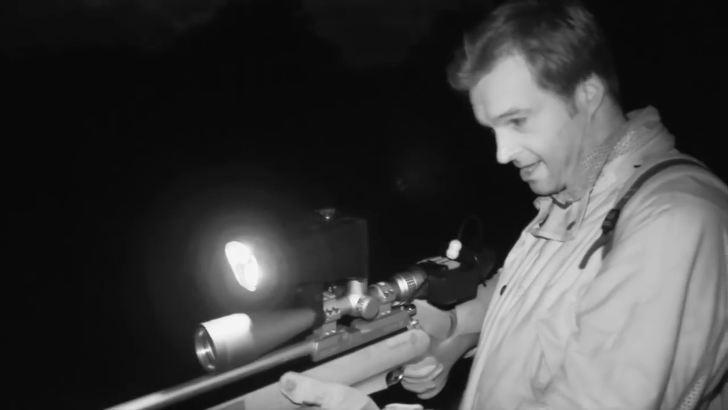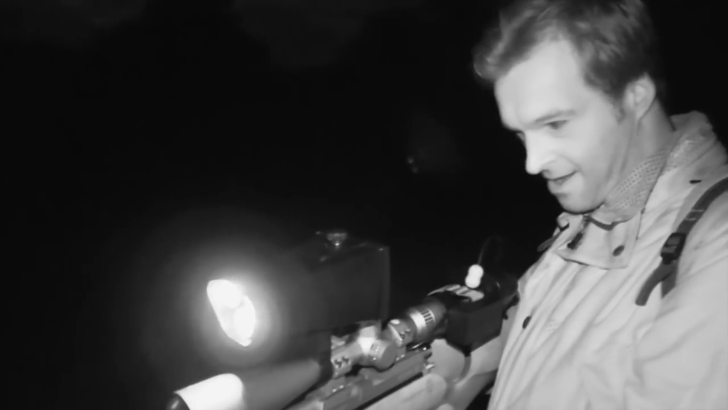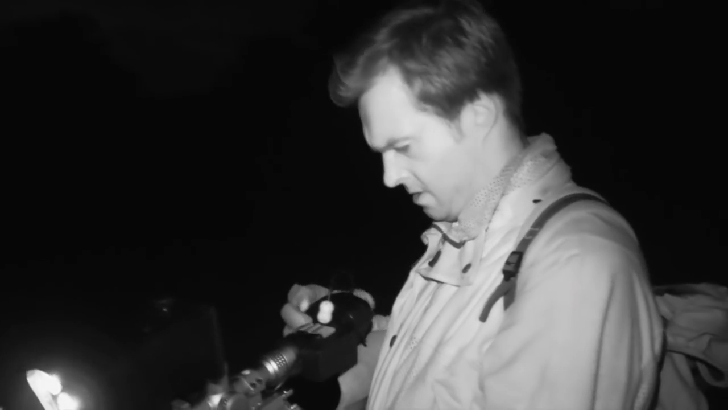And actually, there's some eye shine there. There is a rabbit out, way too far away to think about taking the shot. It's well over 100 metres away, I should say. So what I'm going to do is switch off, stop talking, and try and get a bit closer.